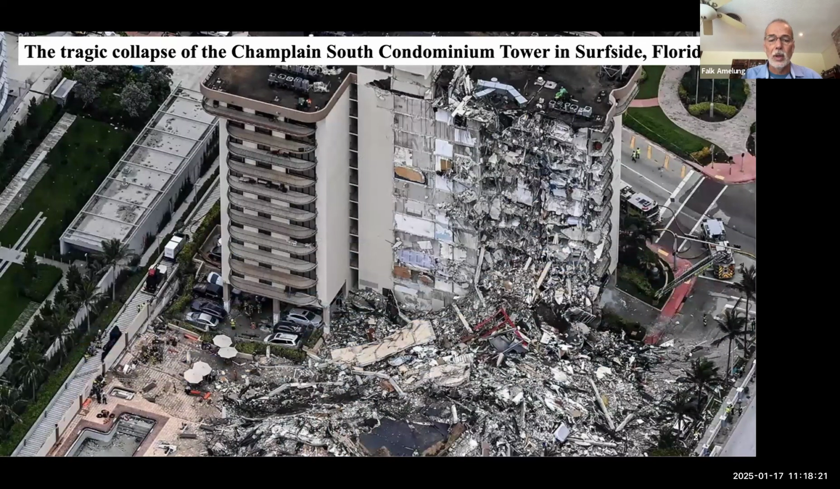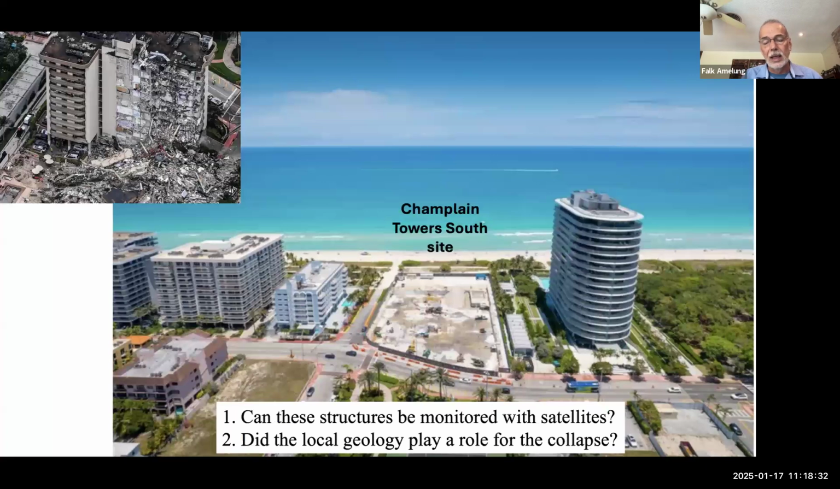3.5 years ago, the condo Champlain Tower South in Surfside collapsed out of nowhere. My group studies earthquakes and volcanoes, everything related to all kinds of disasters.